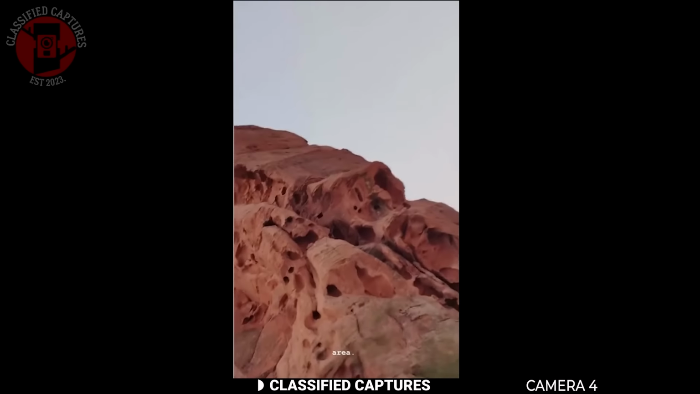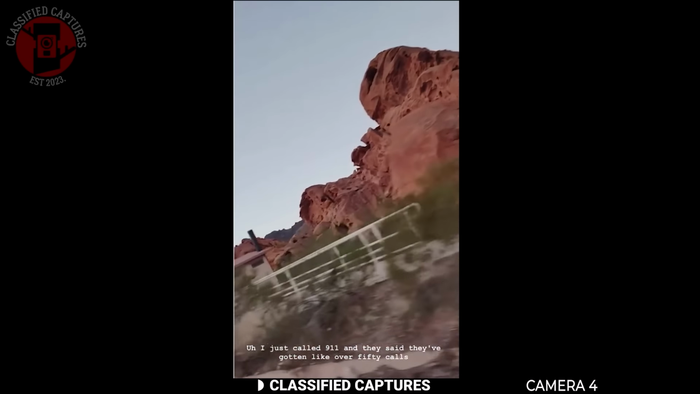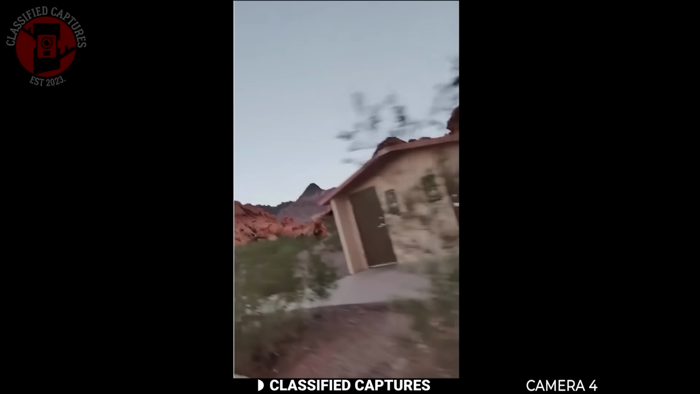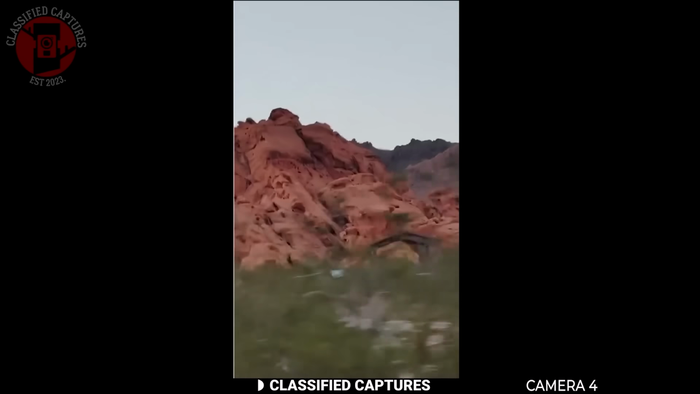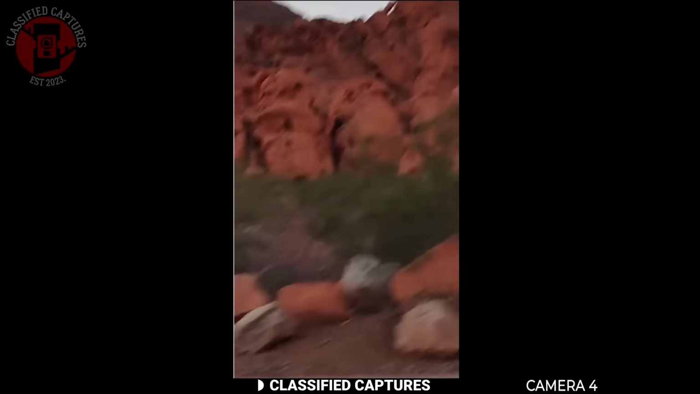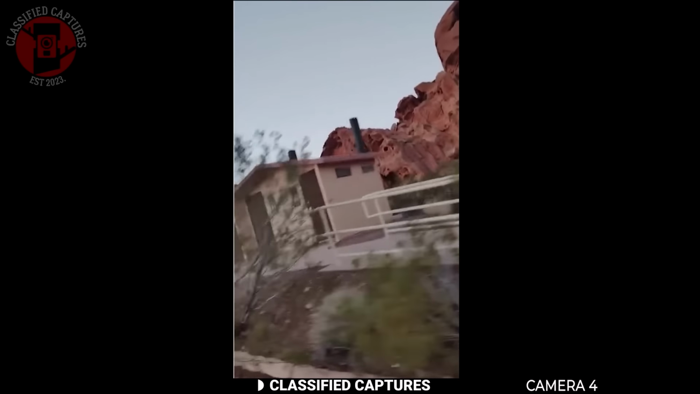So what could it be? Some are suggesting it might be underground construction or tunneling activity, while others think it could be something geological like pressure moving beneath the surface. But there's a third camp of people who believe it could be something hiding behind the mountains themselves, something we just can't explain yet.